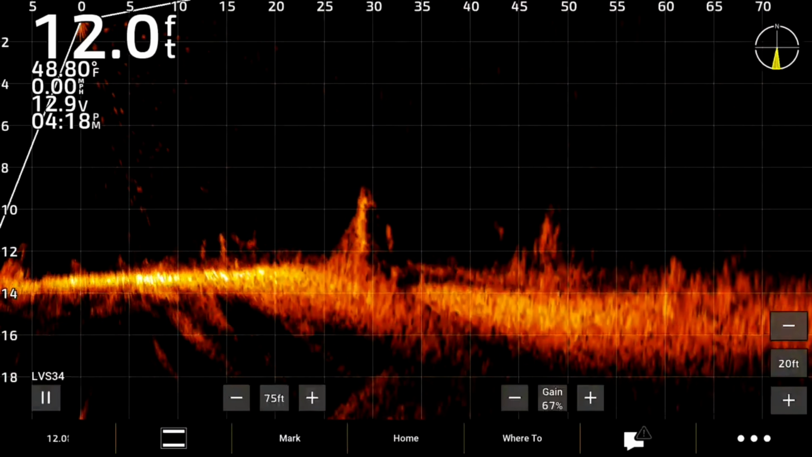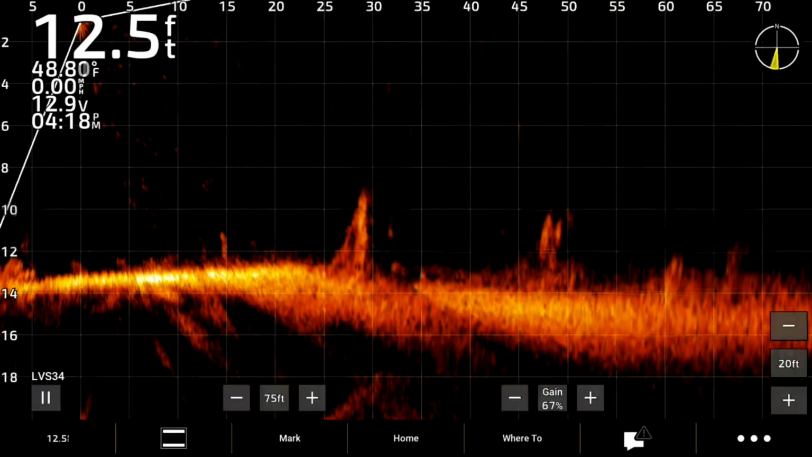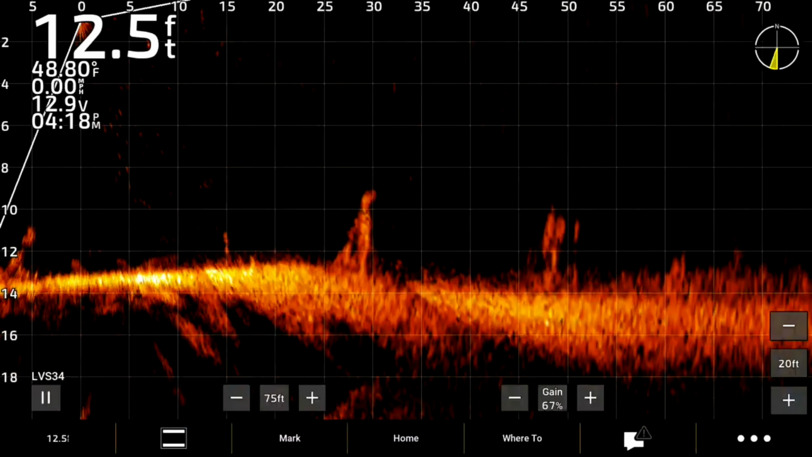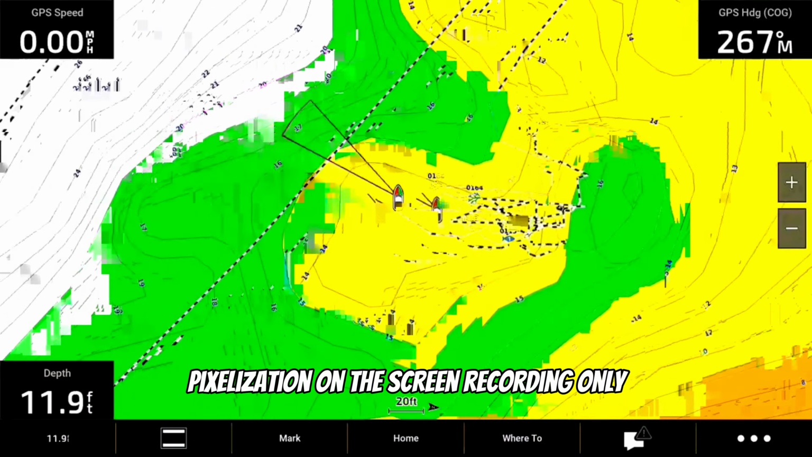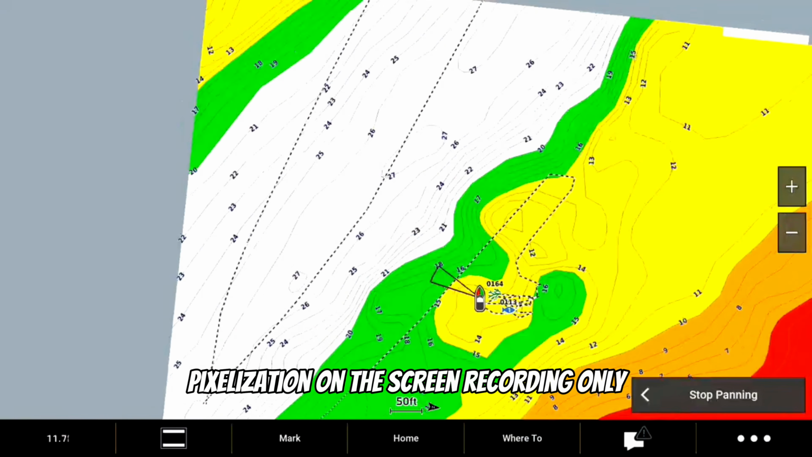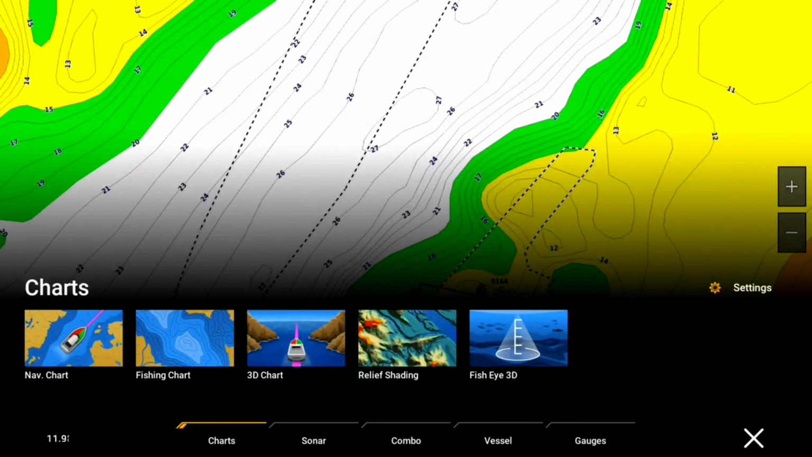I want to go through several of the menus that we got here. I'll switch over to the screen record of it so you can see the different menus and how clear it is on this unit. So we're going to go home here, and this is what the home menu looks like. We have nav chart, fishing chart, relief shading. So here's the fishing chart, and you can see that we are on a flowage here today, and there's the river channel right over there. So that's what that screen looks like.